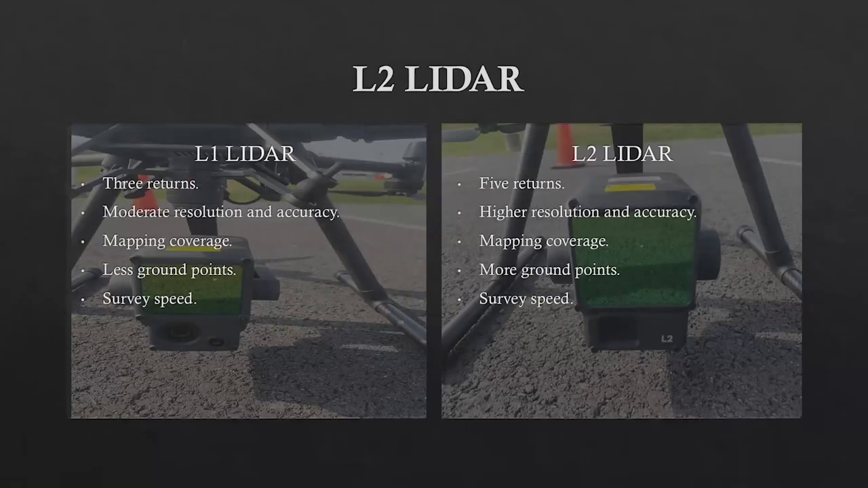So we are getting more ground points too. And L2 also has higher accuracy. For example, it gives an accuracy of 2 centimeters at a distance of 150 meters, whereas L1 gives an accuracy of 3 centimeters at a distance of 100 meters. And L2 can cover more area. It can cover up to 2.5 square kilometers in a single flight, whereas L1 can cover only up to 2 square kilometers per single flight.